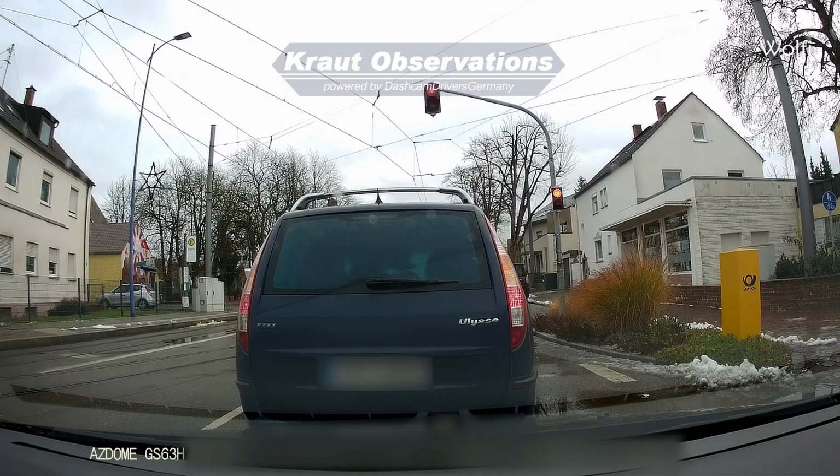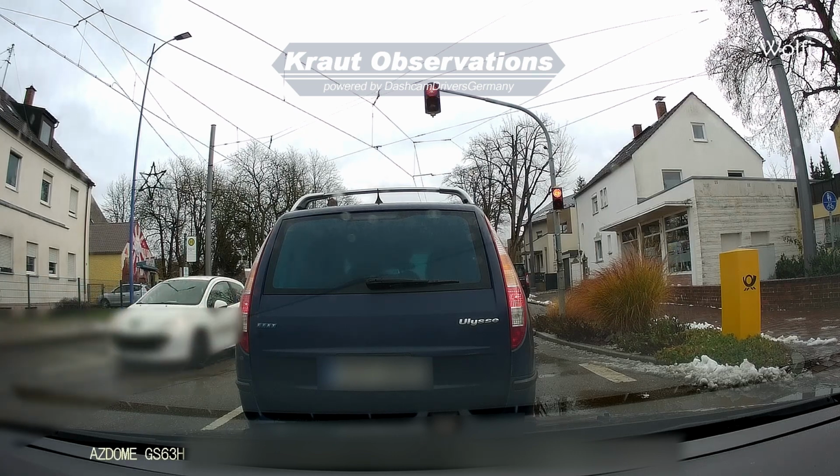It's more likely that car drivers mess up hard. Here, a red light because of tram tracks, and nobody cares.